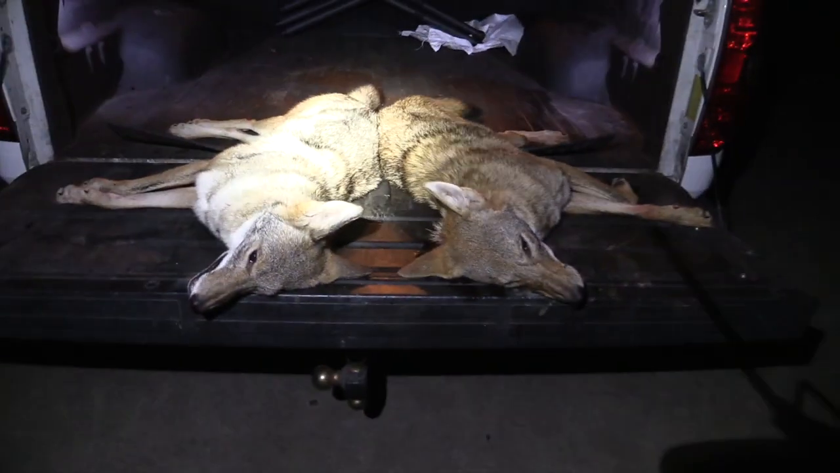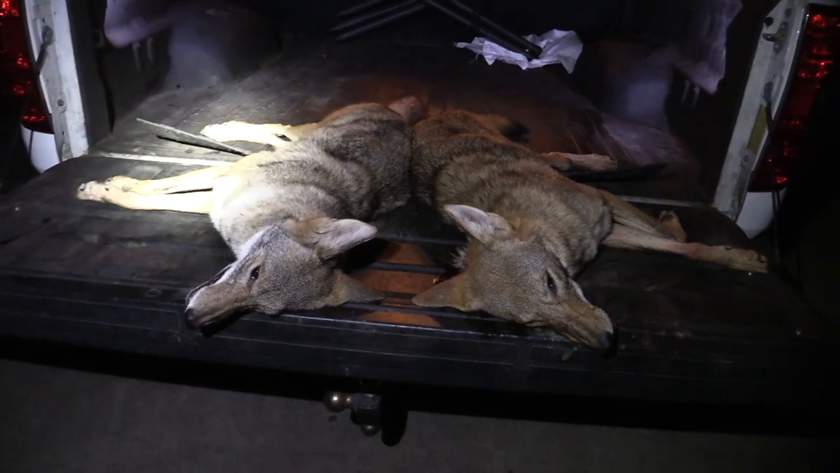I've seen some 3-legged dogs. I've never killed one, but this is the first one I've ever killed like that. That's pretty dang cool. Right there, 2 dogs, guys. That's what we come here to do.